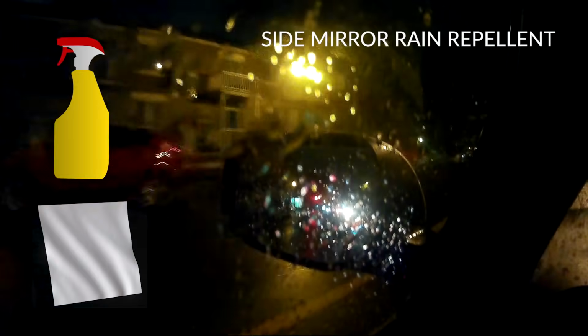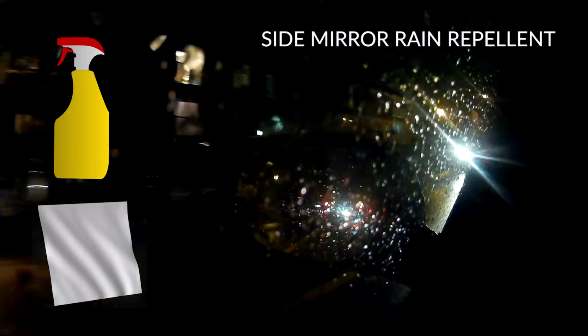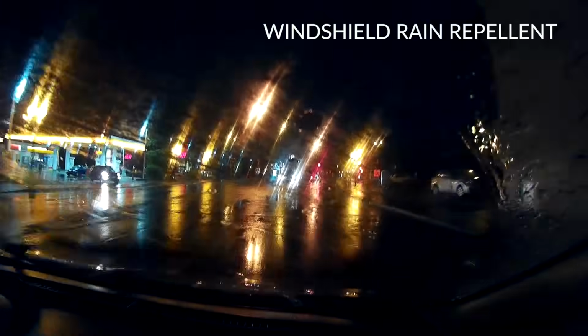Rain will tend to accumulate on the other windows too, and where it's worst is on the side windows and mirrors. So something you can use is rain repellent. You can Google side mirror rain repellent and you'll find a range of products that you can either spray or wipe, and that should help with keeping your windows and mirrors cleaner in the rain. You can also use some on your windshield, look for windshield rain repellent.